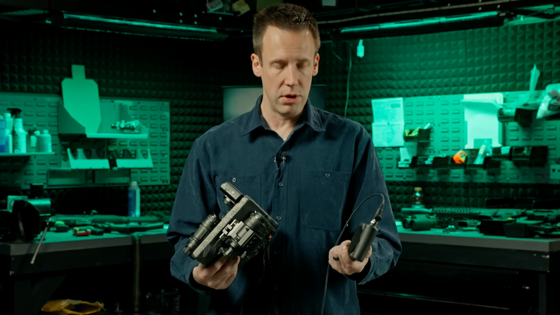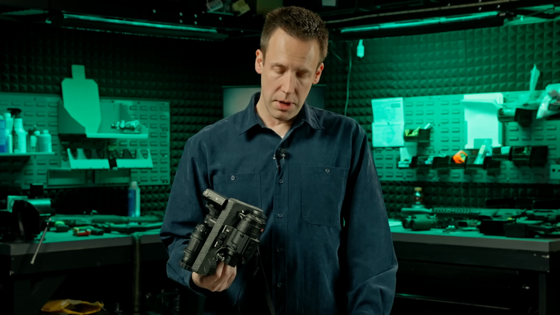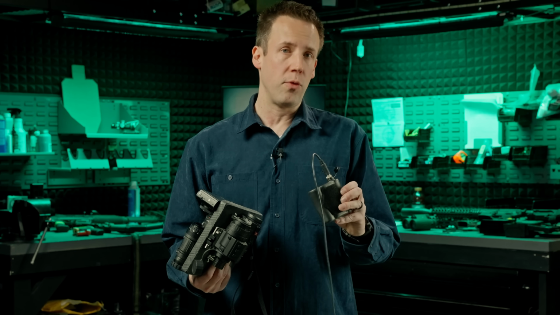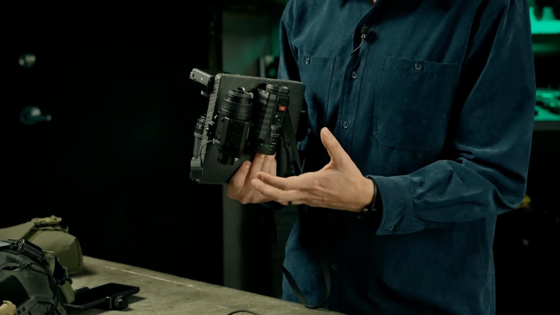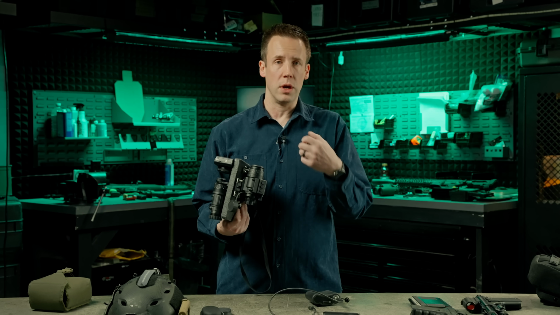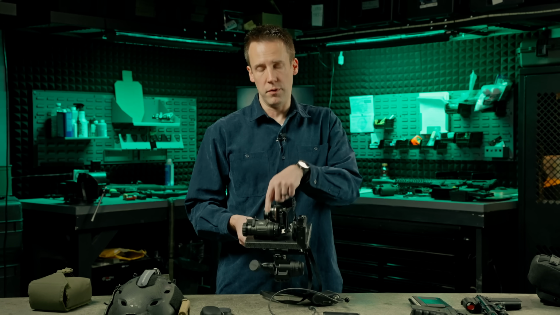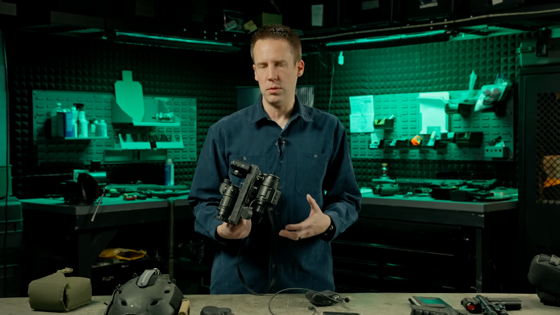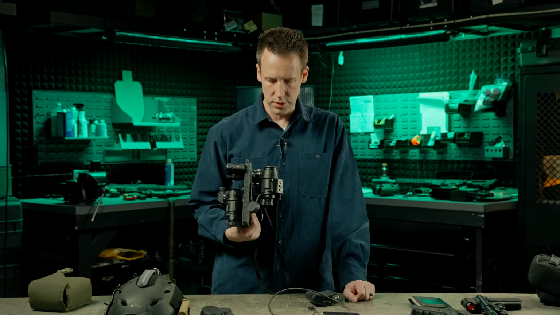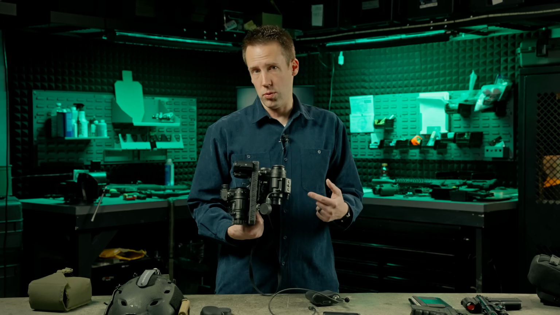This is a proprietary battery, but it uses non-proprietary cables. It comes with its own charger, and based on my testing, it does indeed last for 8 hours. So it's not like this device doesn't have enough power to get you through a shift or to get you through a night. It just doesn't have the same power per weight and volume as a PVS-14. I think they've worked around the issue pretty well, but it's obviously there. It's worth noting. But doing night vision in a digital way gives you some significant upsides.